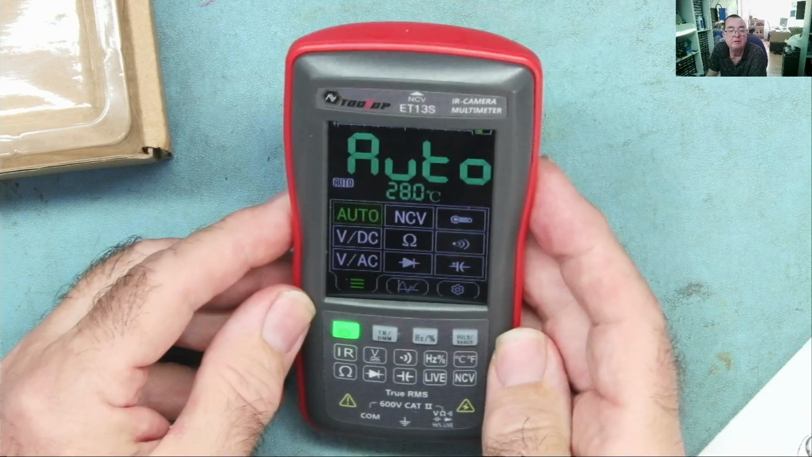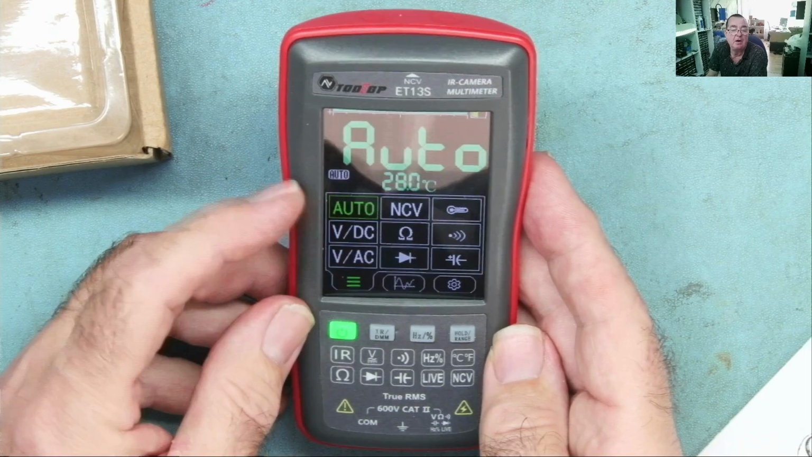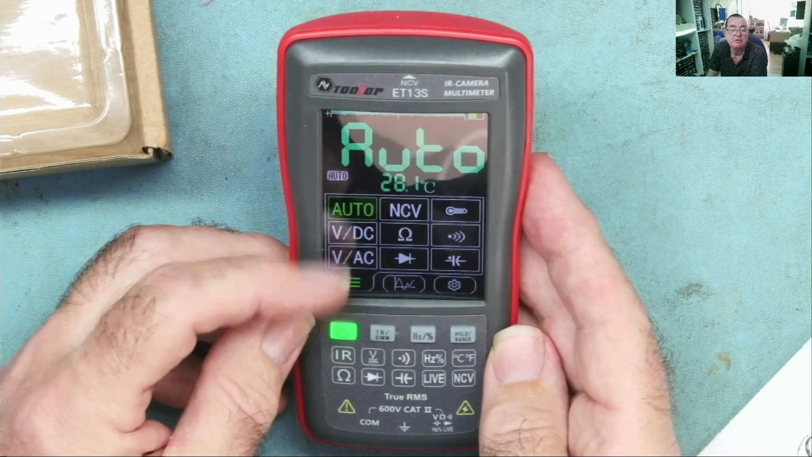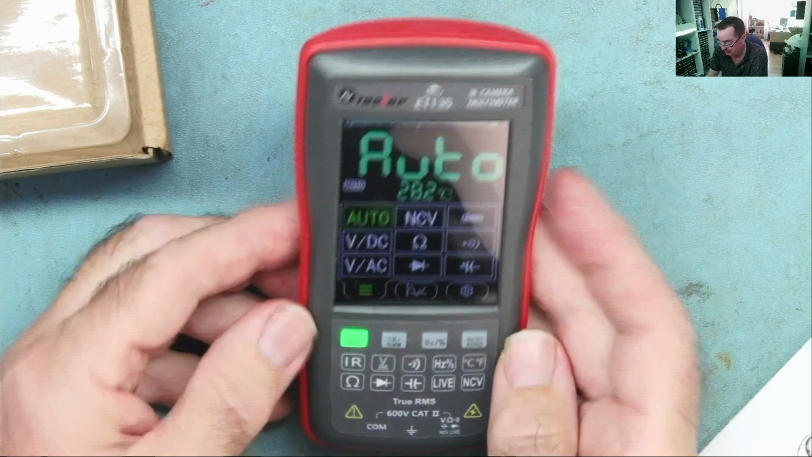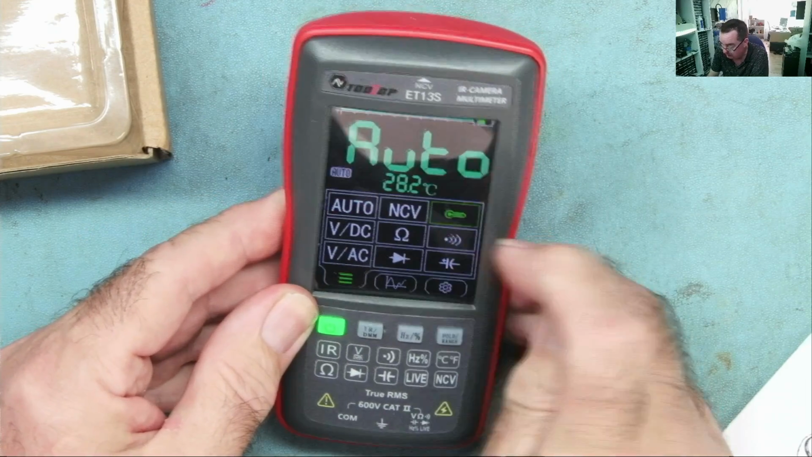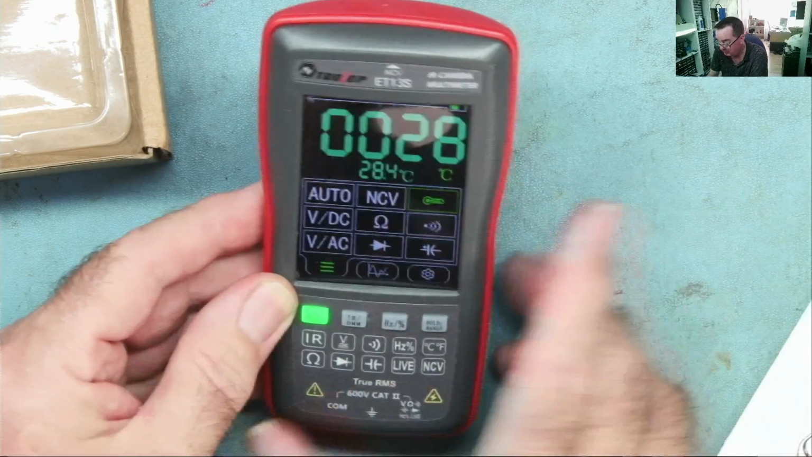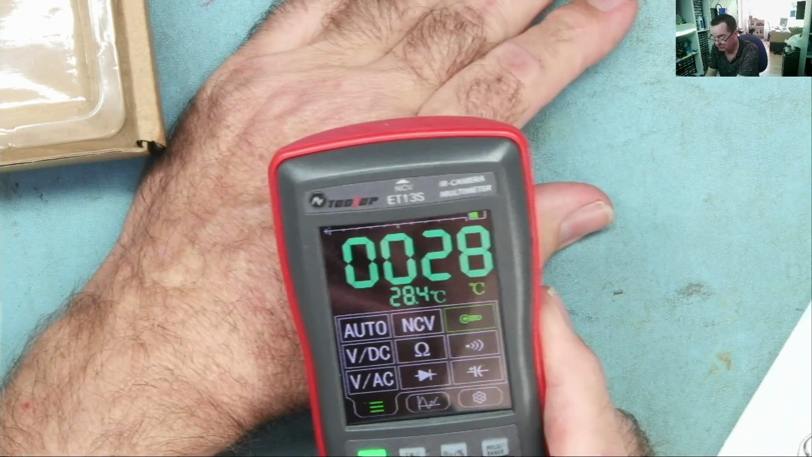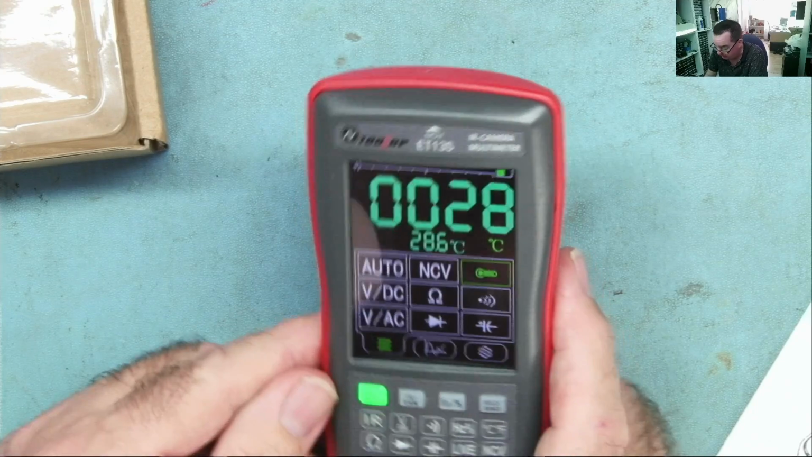DMM, multimeter. So volts, DC, AC, diodes, resistance, non-contact voltage, capacitance, continuity. Yeah, that's like a temperature. Oh, it has a temperature measuring. That must be with a thermocouple. Or is that with a thermal camera? No, that appears to be using a thermocouple.